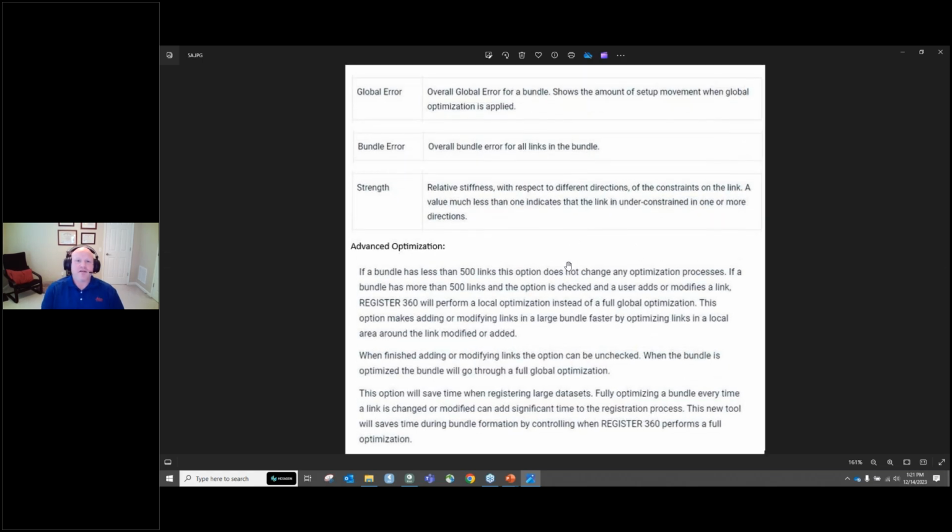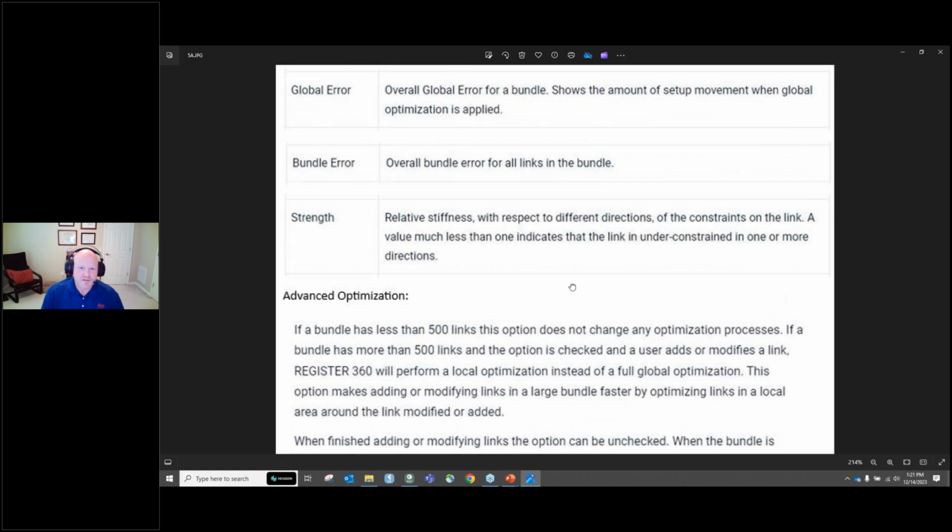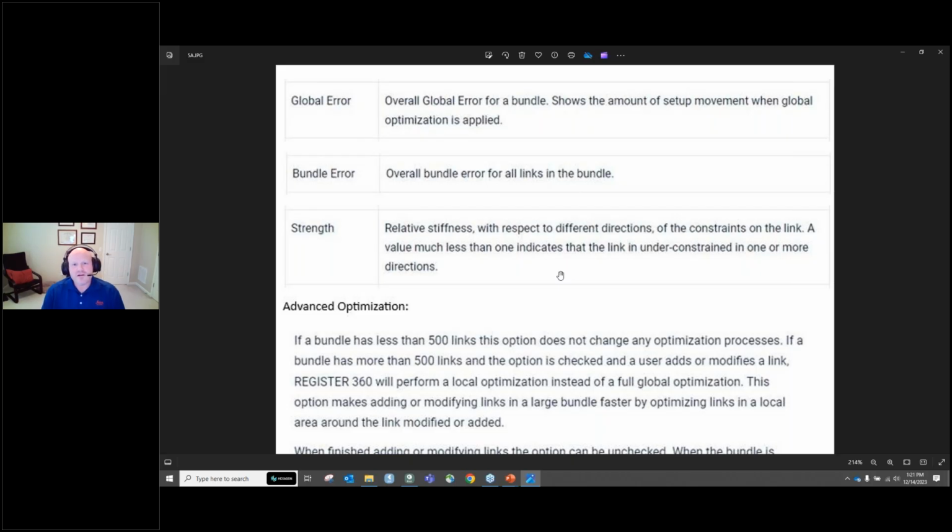And this is all straight out of the help menu for our Register 360 Plus. So the global error is very similar to what you see in Register Core back in Cyclone Core. And that global error is that links column, the constraints column. When you get a really good solution, a lot of times those are all zeros.